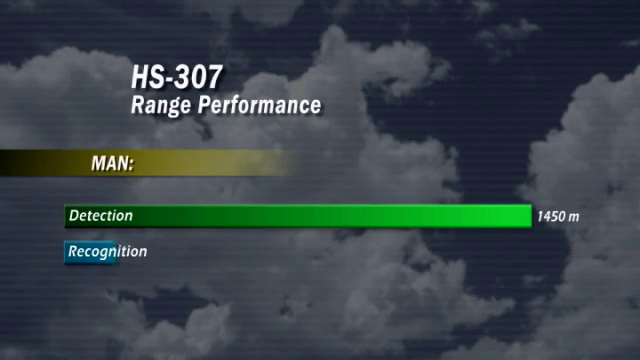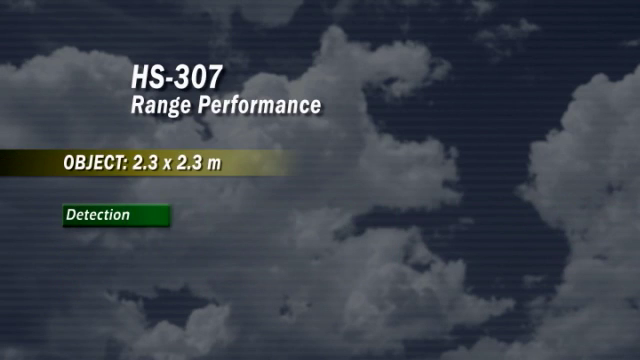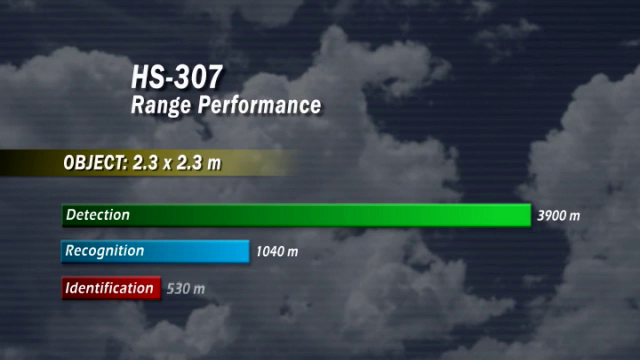Users that want to see even further can choose the FLIR HS-307. Equipped with a 65mm lens providing a 7-degree field of view, it allows the user to spot a man-sized target at a distance of 1.5 kilometers. Targets the size of a small car can be spotted practically 4 kilometers away, in total darkness.